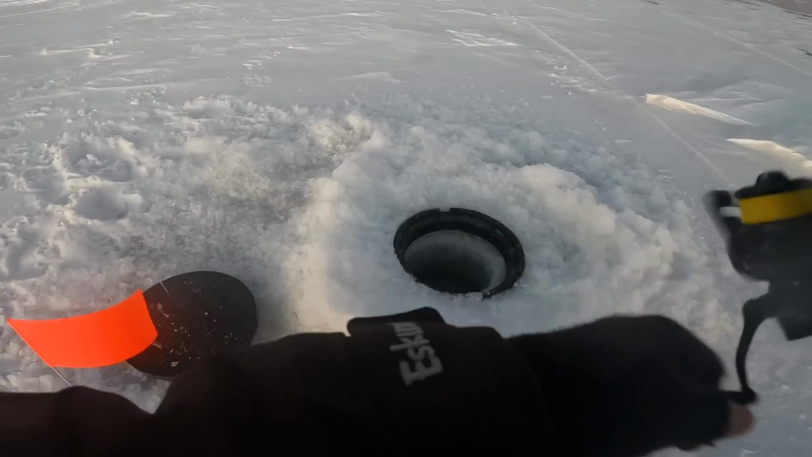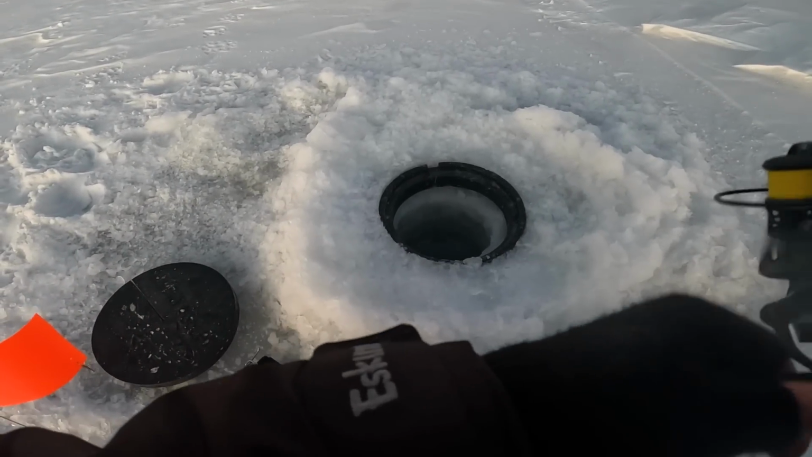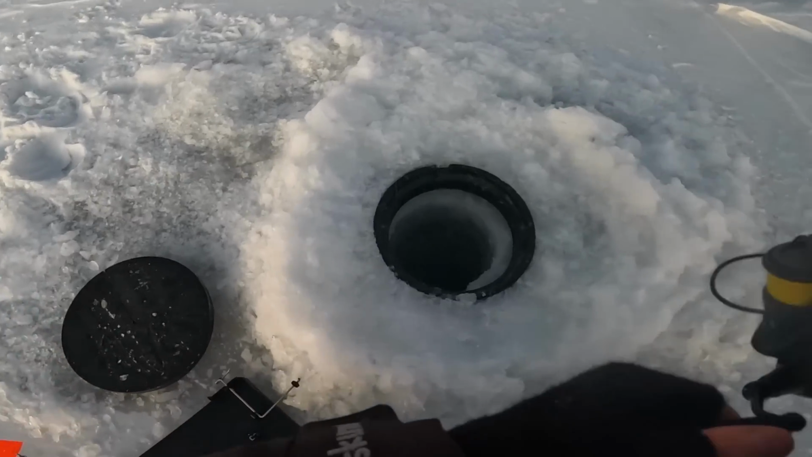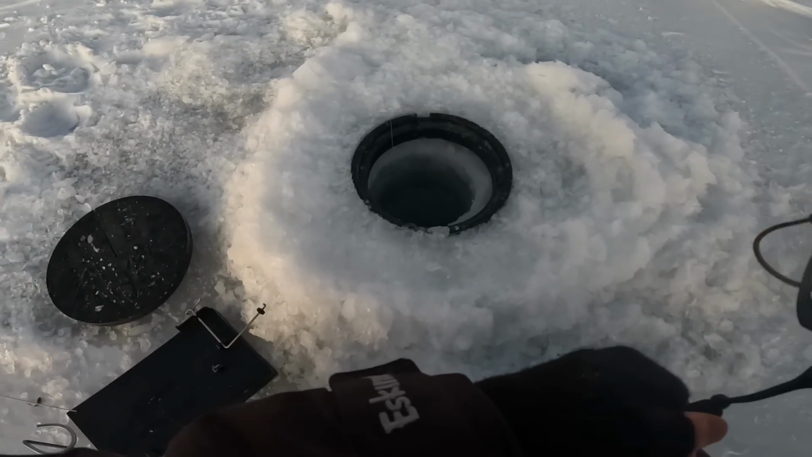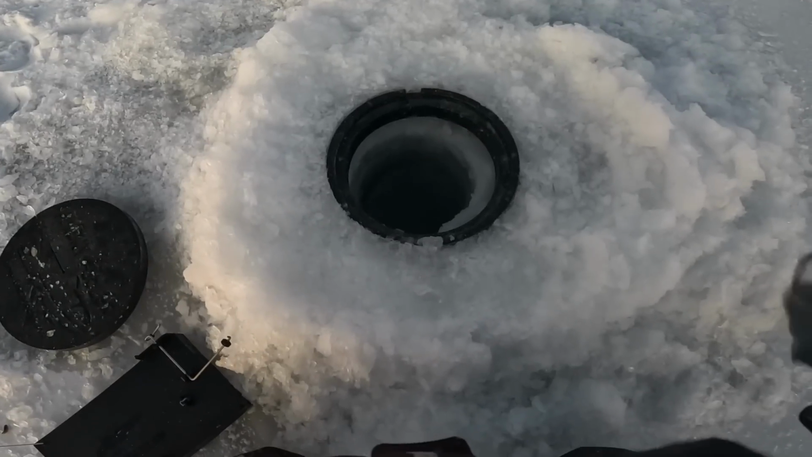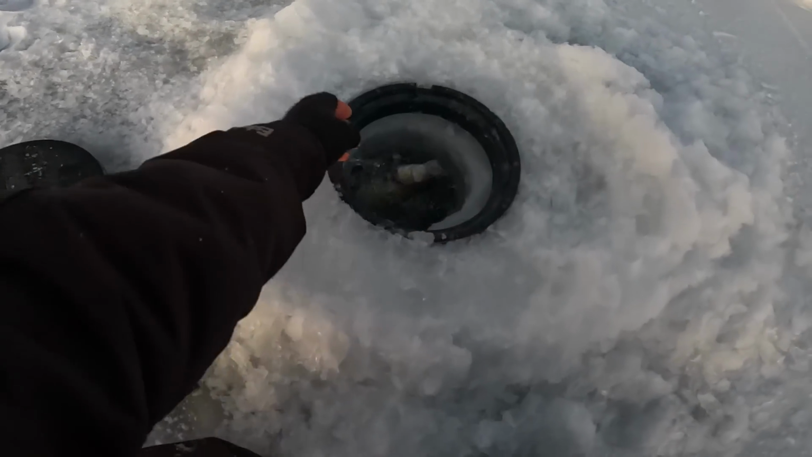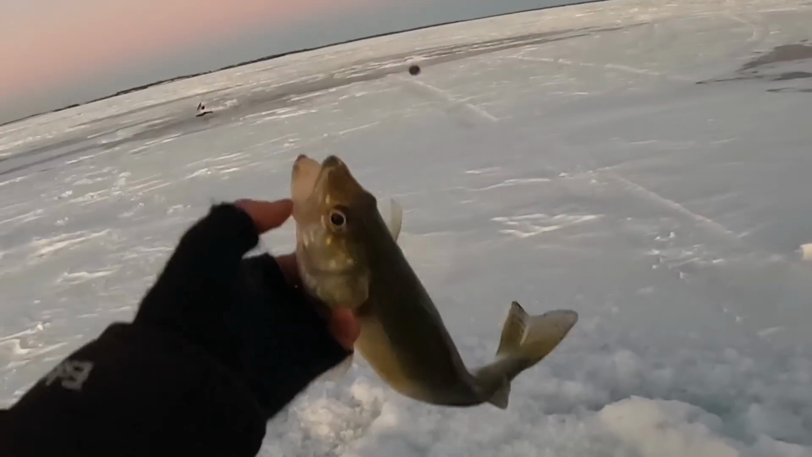Got him. That feels good. Possibly another walleye, maybe a perch. We're hoping for a perch. That's what the goal is today. We're just trying to figure something out for the rest of the trip here. It is another walleye. There we go. That's just a little guy.